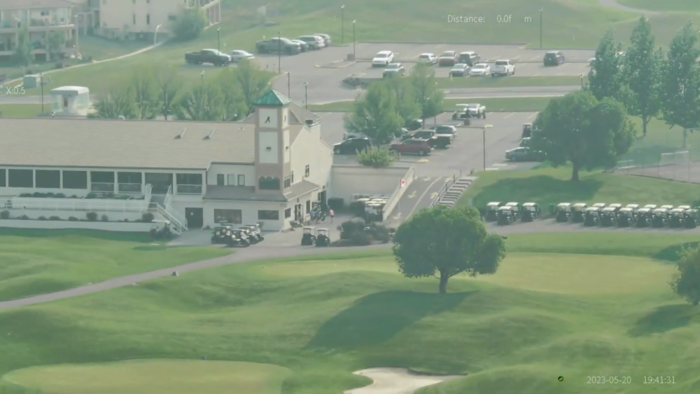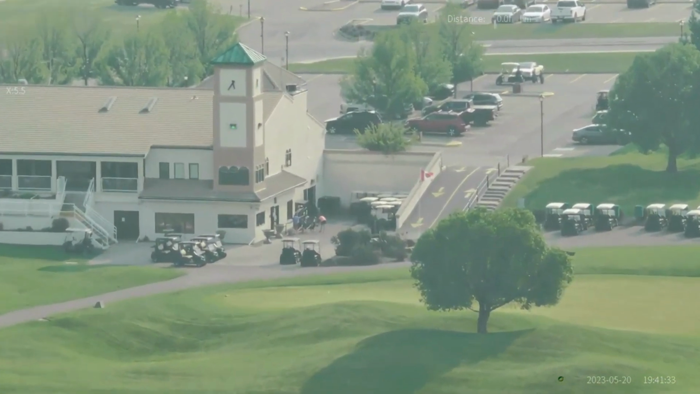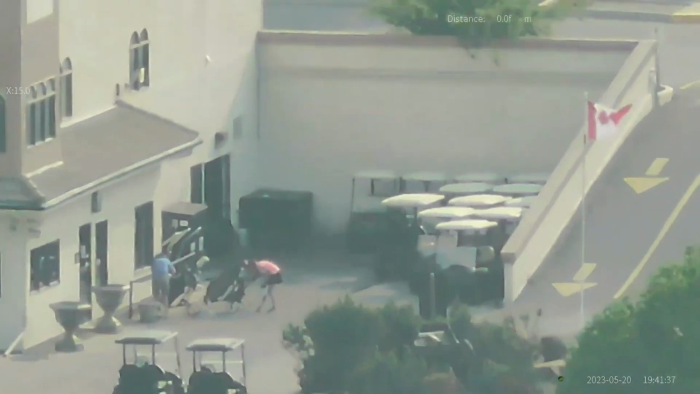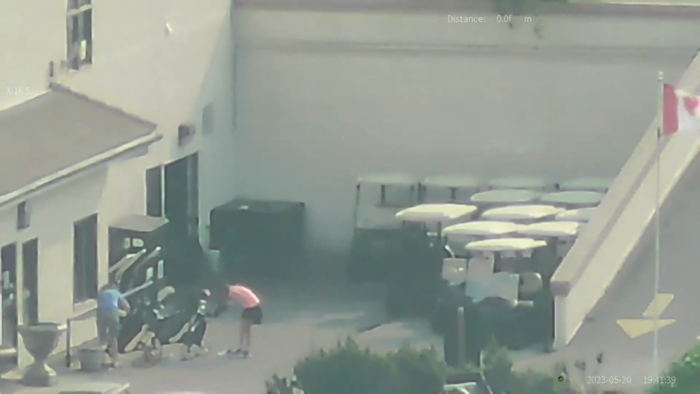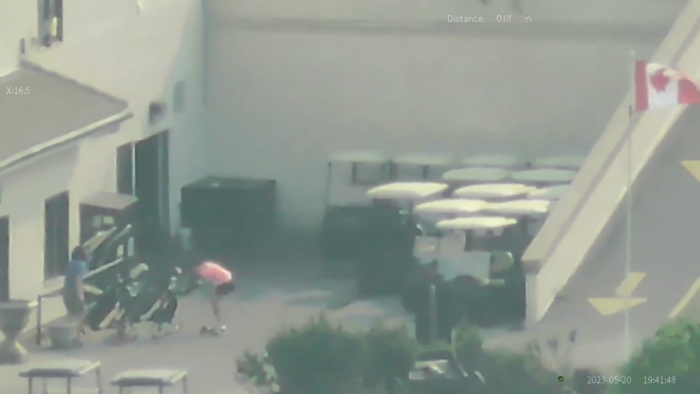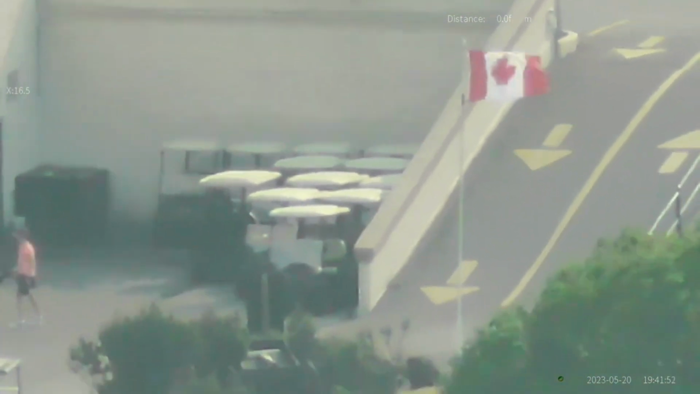And here it is, again, maxed out in terms of my zoom out field of view, and now we're zeroing in nice and close on these people grabbing their golf caddies, about ready to go, and the beautiful Canadian flag, which again, with frame rate, is very, very good. Its playback is really, really crisp, really nice. A little blurry, of course, at this range. Again, smoke, heat, etc. impact here. Trying to keep it steady on the tripod.